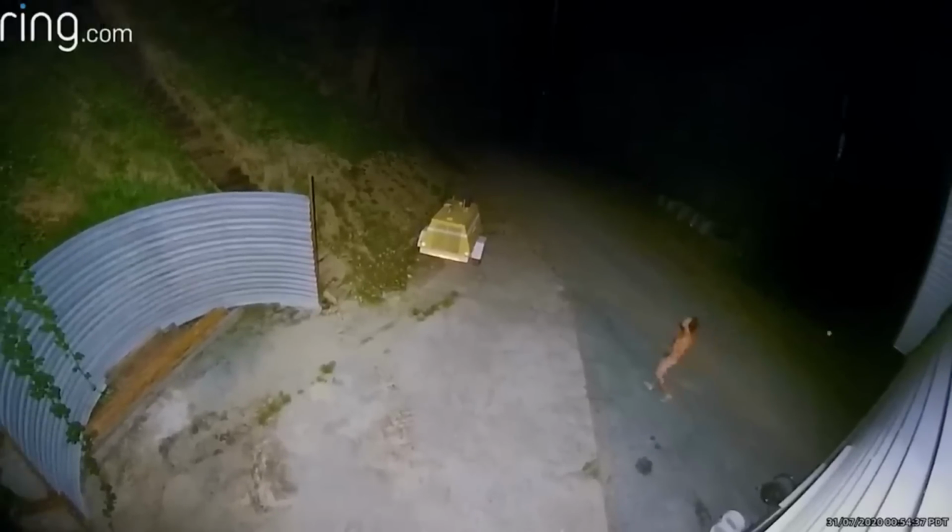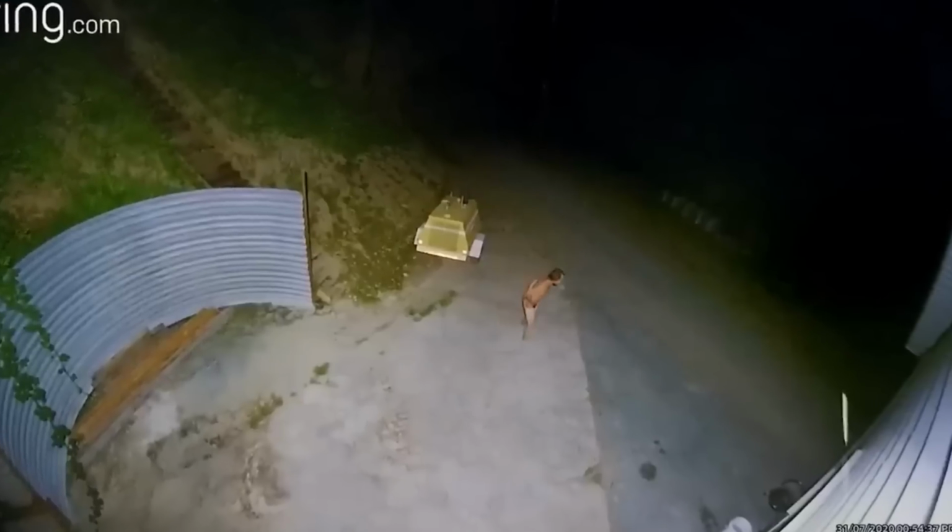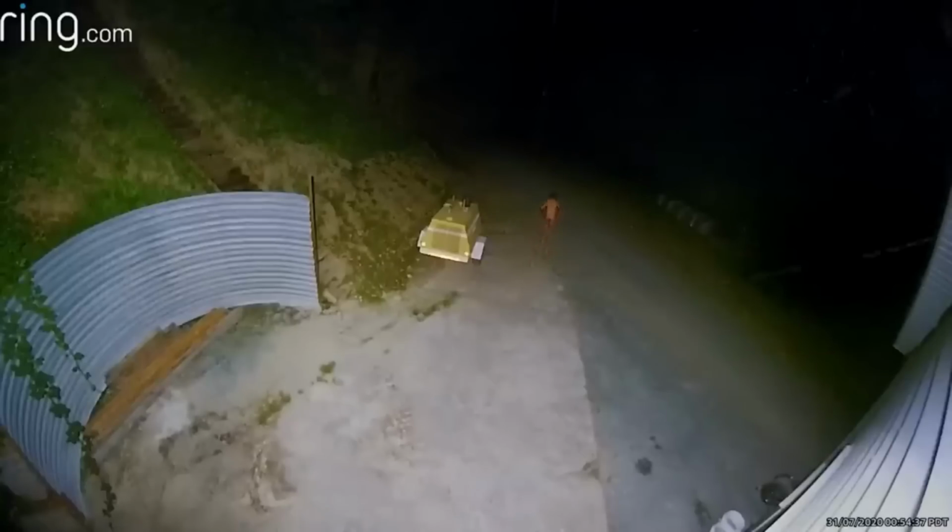He leaves briefly, then returns to grab a pipe from the homeowner's place. Afterward, he moves to a side path, searching for something, before eventually heading back to where he came from. The unsettling part is that this man was on a late-night quest, seemingly searching for something while no one else was around. I wonder what he would have done if the homeowner confronted him.